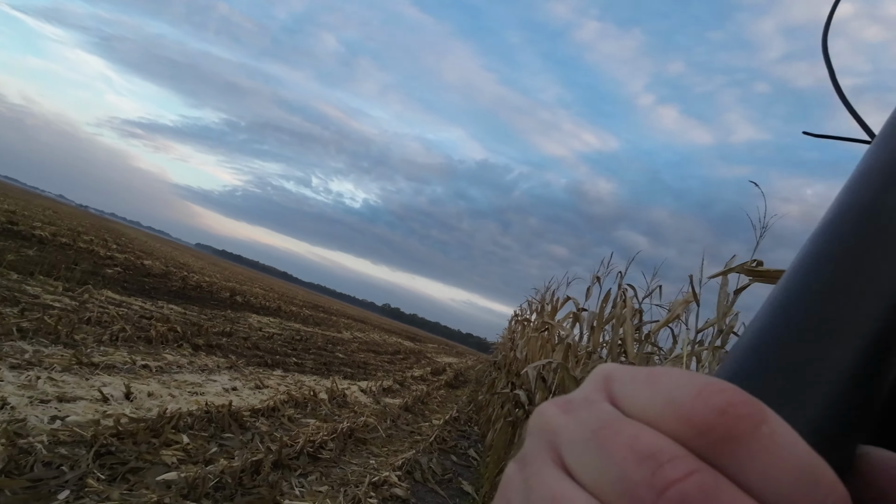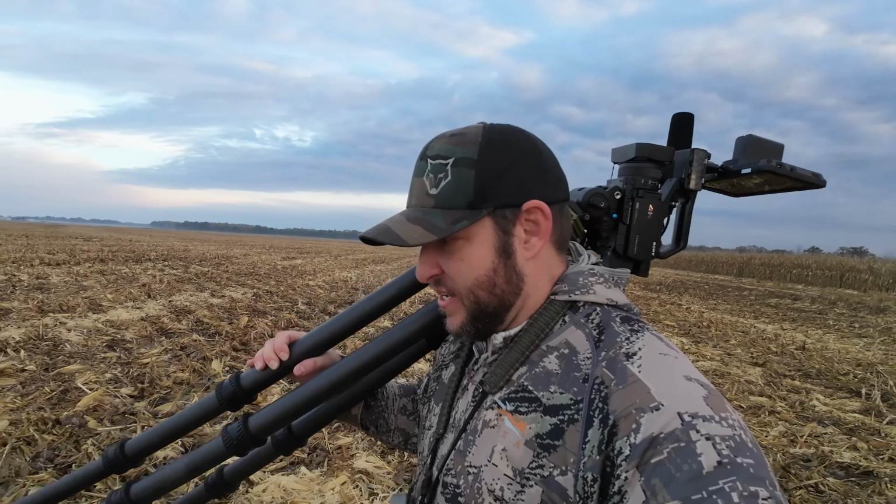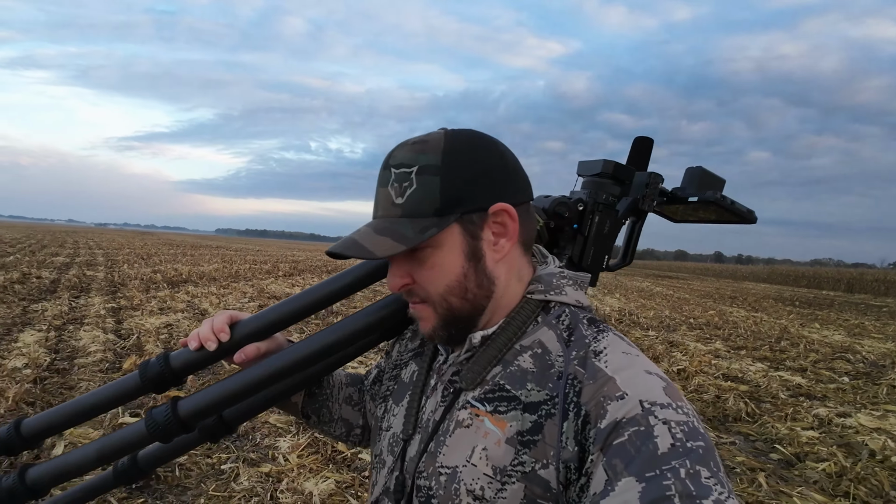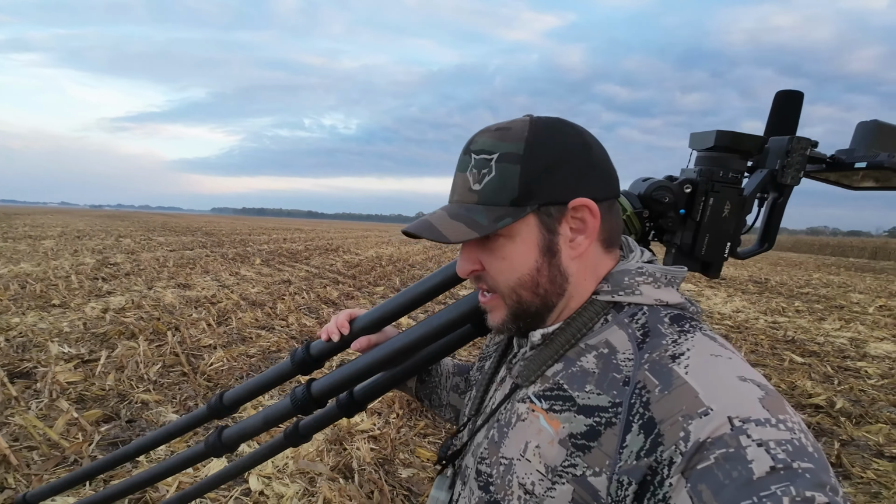All right, we'll walk out here and take a look at this thing. What was fun about that coyote came from 400 or 500 yards across the wide open field. It's a bird distress, MFK Goody Woody woodpecker. If I'm running prey distress, it's either woodpecker or coonfight. Those are my two go-tos.